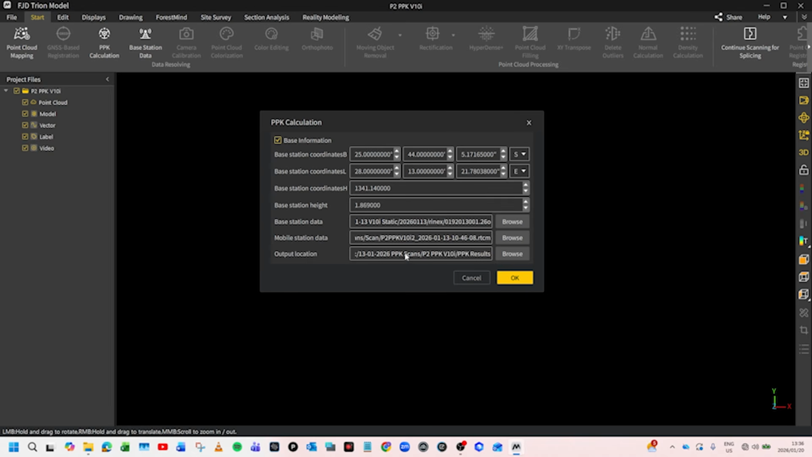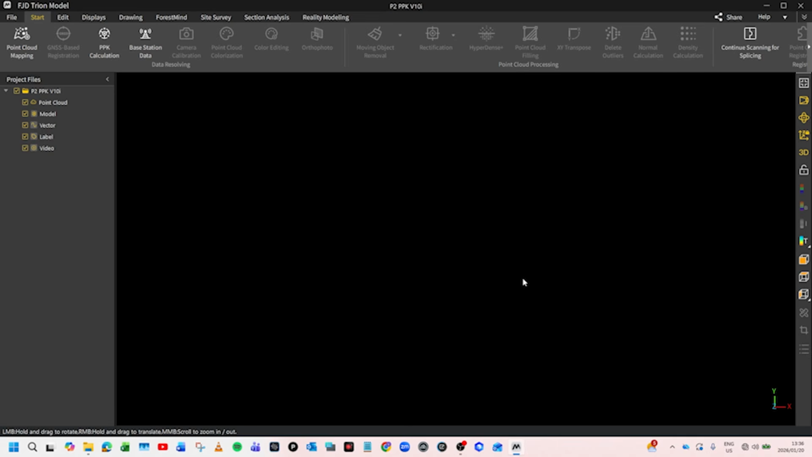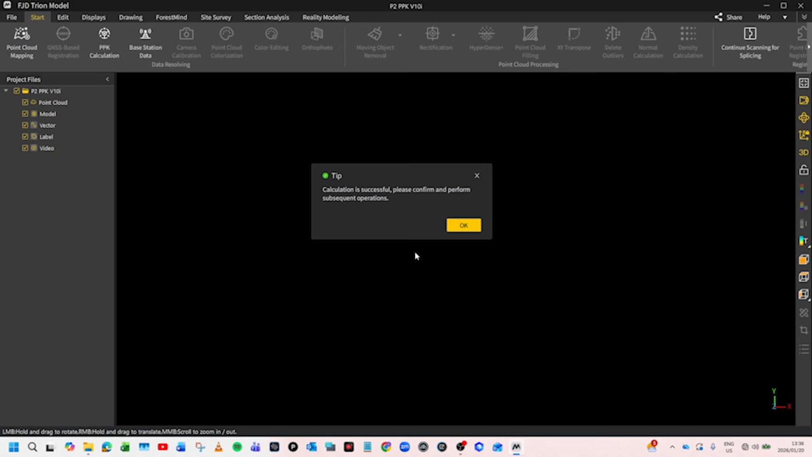Once the output location is selected, we can select OK. The PPK calculation was successful. Let's now start point cloud mapping.